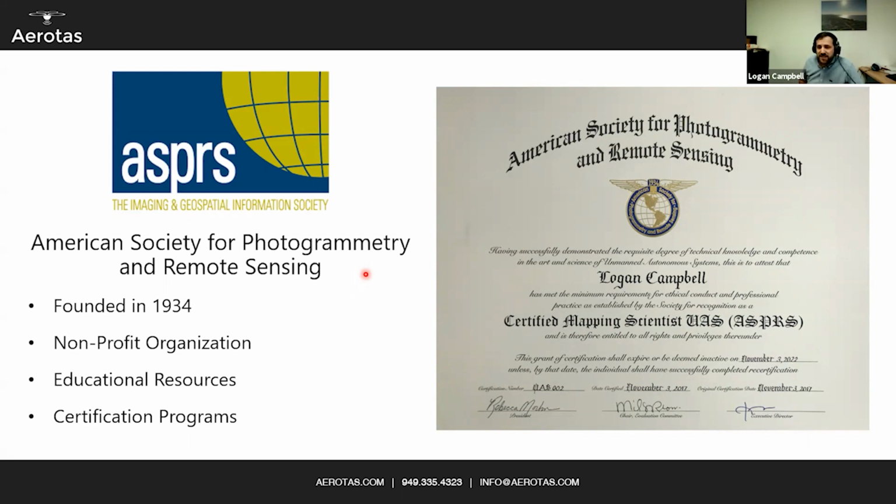So ASPRS is a great organization, and we recommend if you want to either get certified as a photogrammetrist, they're the ones to look out for, or if you want to find a photogrammetrist, they can help, and you can get trained as a photogrammetrist as well. All right, so that's photogrammetry.